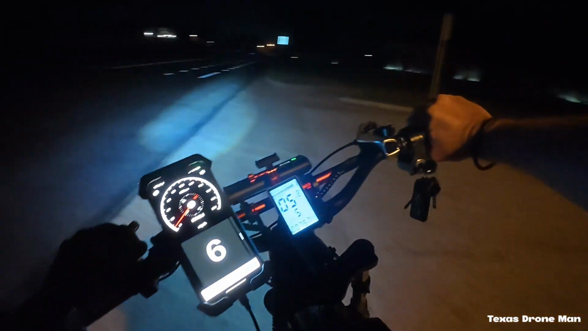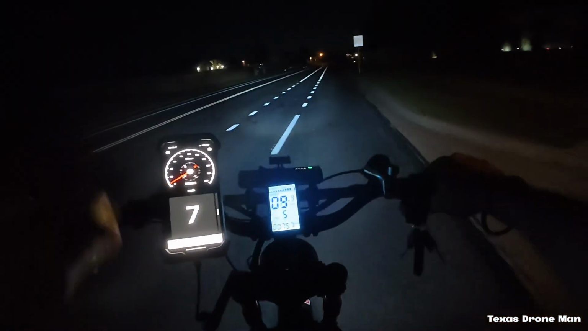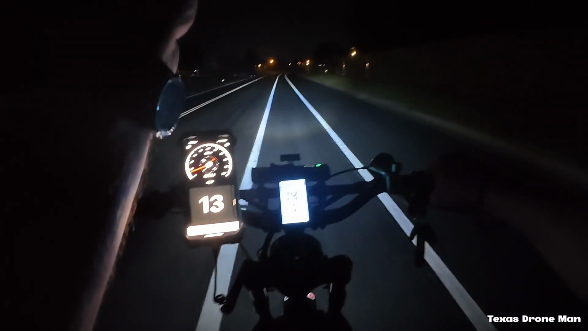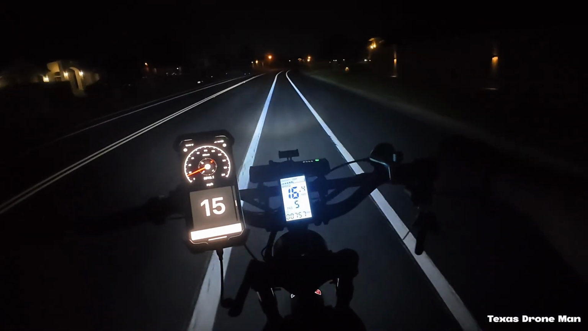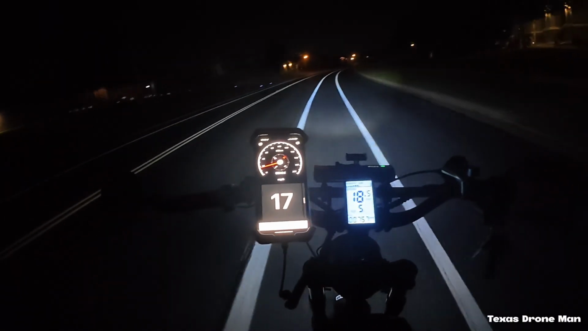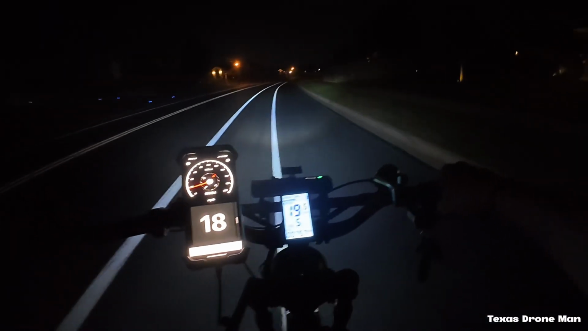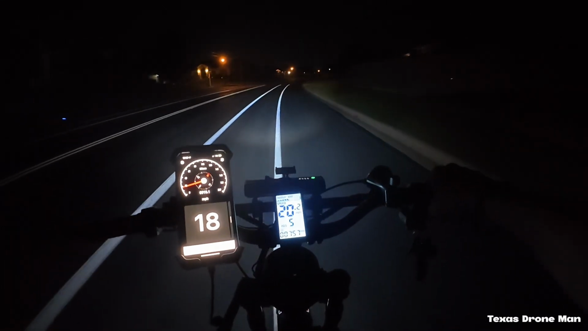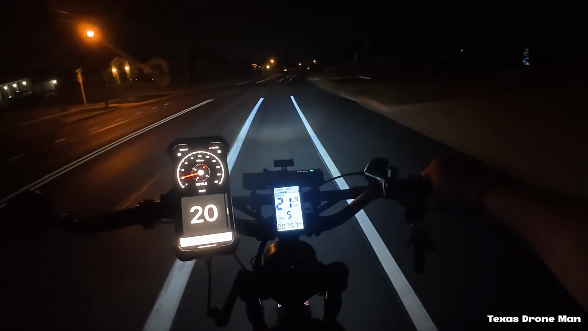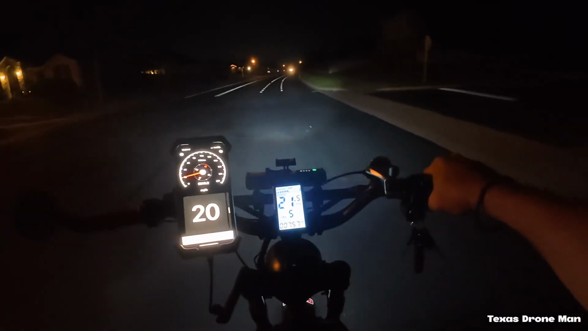Yeah, let's go. Let's see where this Platinum goes. We'll come back and go back down that. Because once I get there, I'll go back down to Rosewood, and then I'm right down from the truck. So let's see how far this Platinum goes with these bike lanes. It's kind of cool.